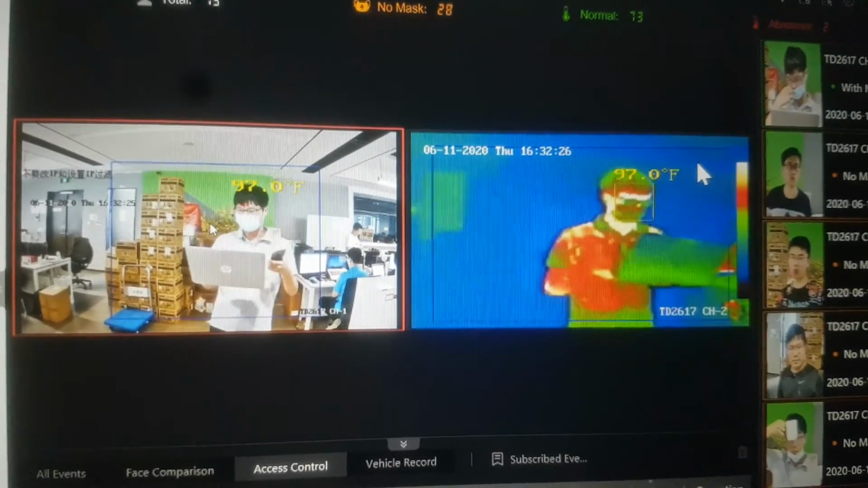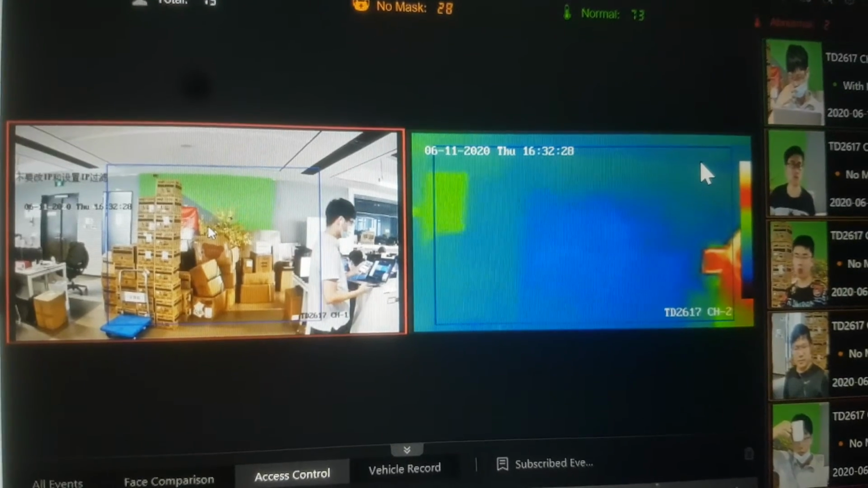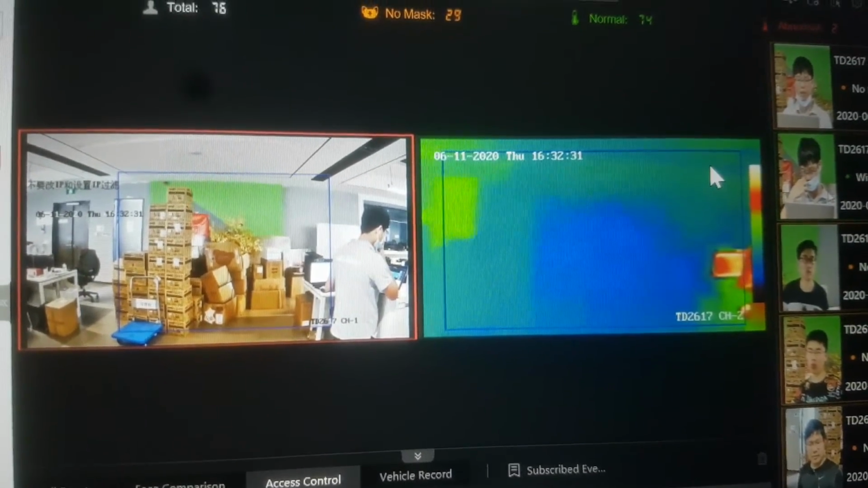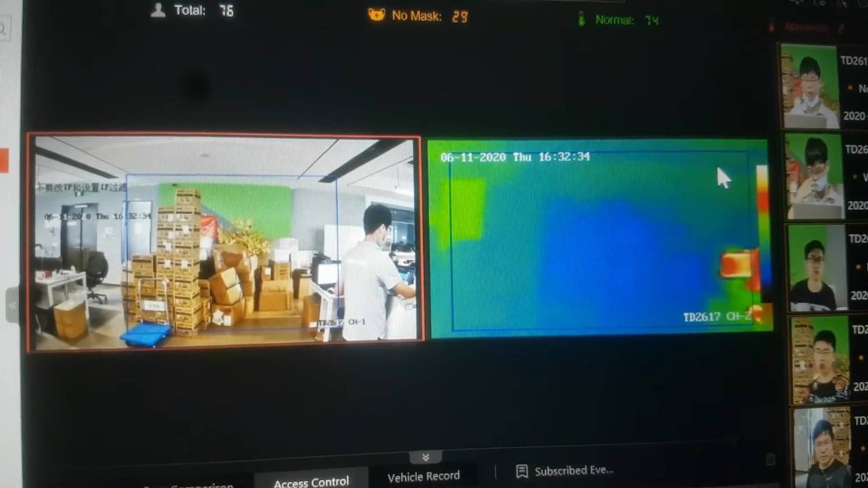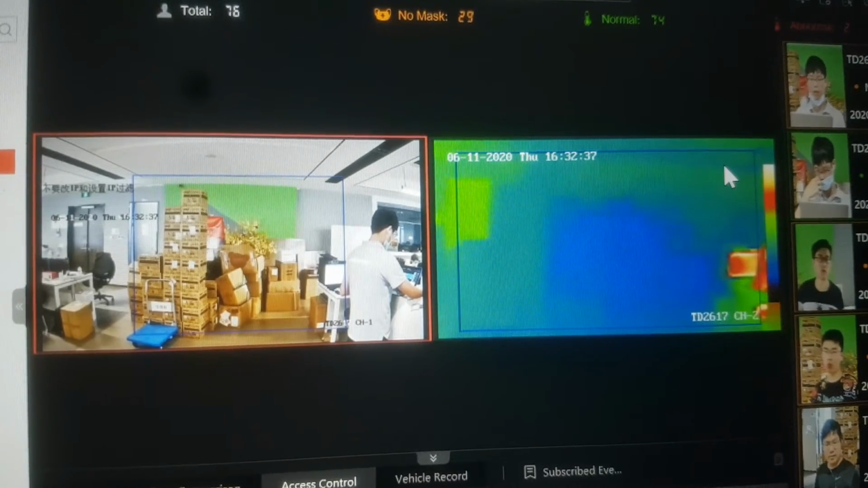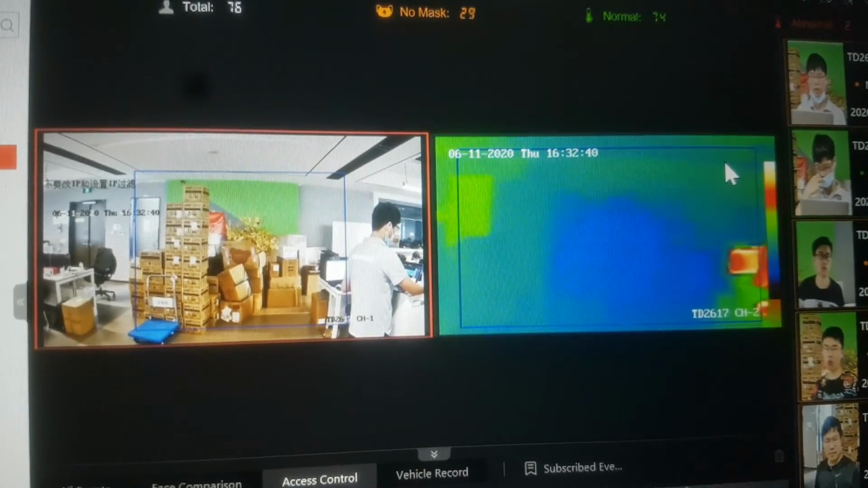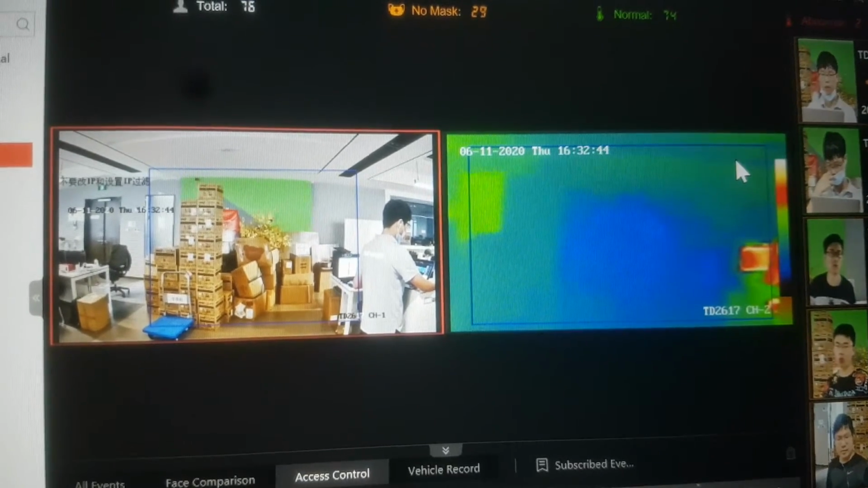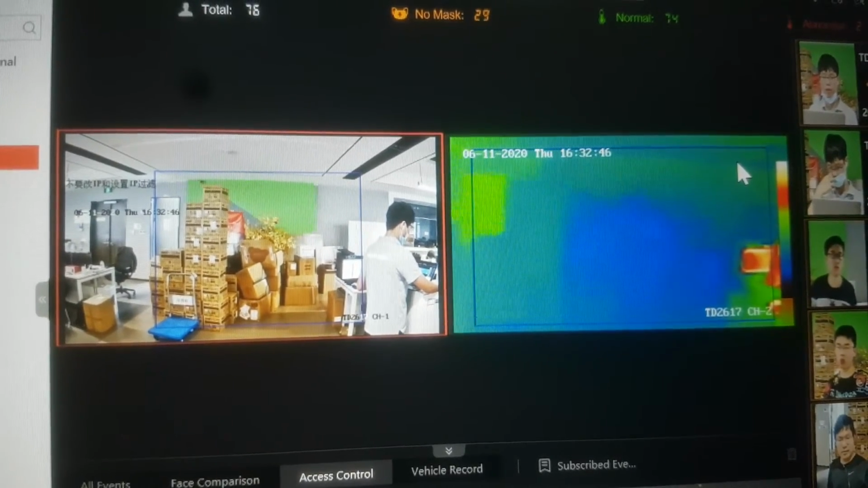On the right side, when I stand in front of the device, the temperature value is 36.3, and because I didn't wear the mask, it displays yellow. Below the yellow one there is a green one because I wear the mask.